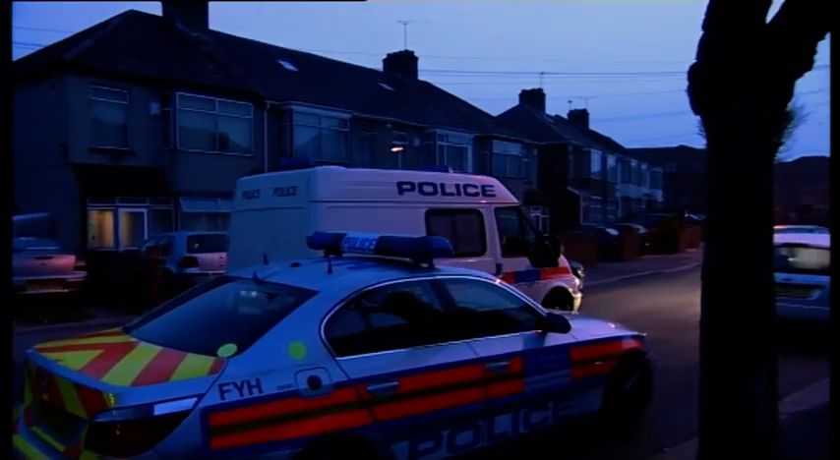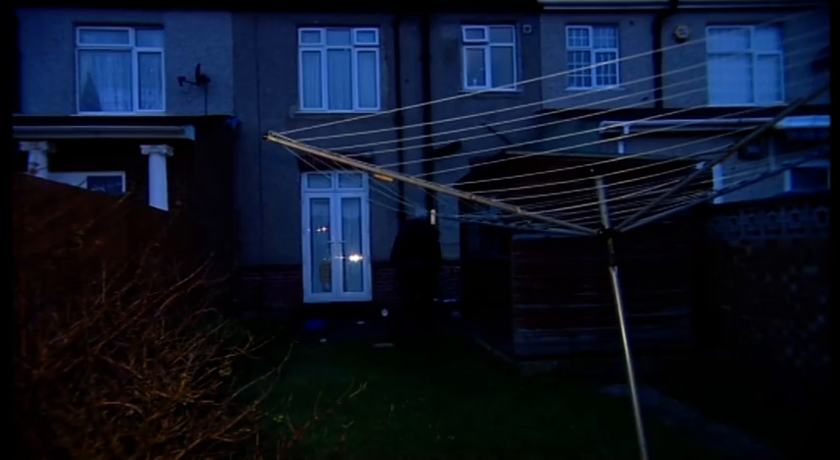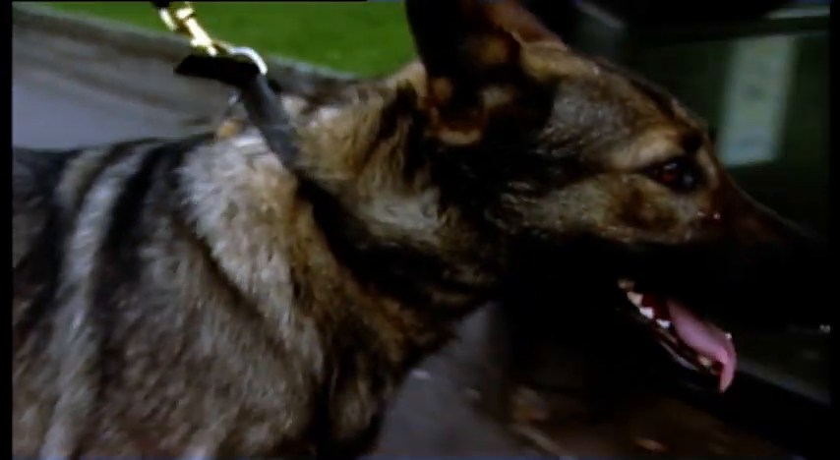Good girl. Hours later, as dawn breaks, Brodie and Madden have drawn a blank. No guns found. It's been a long night, but Sergeant Madden, at least, is a happy man. We found two potentially armed suspects, two of a group that threatened officers with handguns. Everybody's safe. It's a good night's work. We're very happy with that.